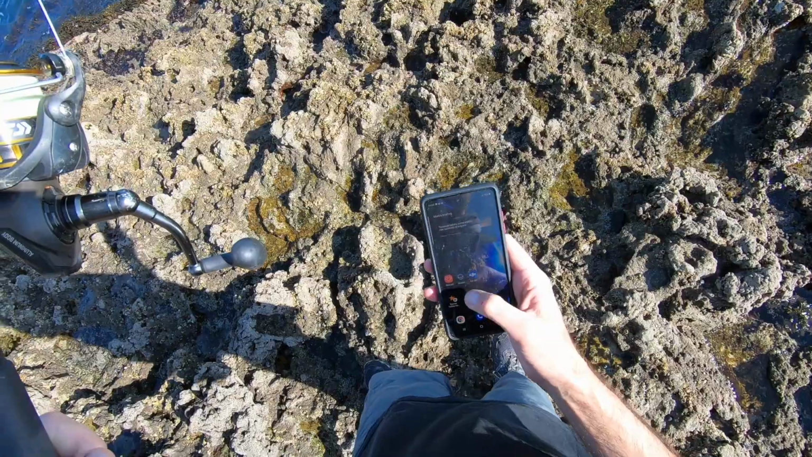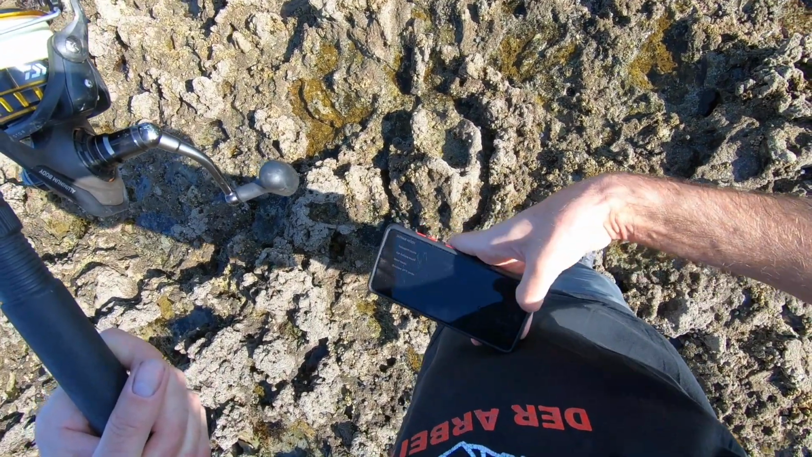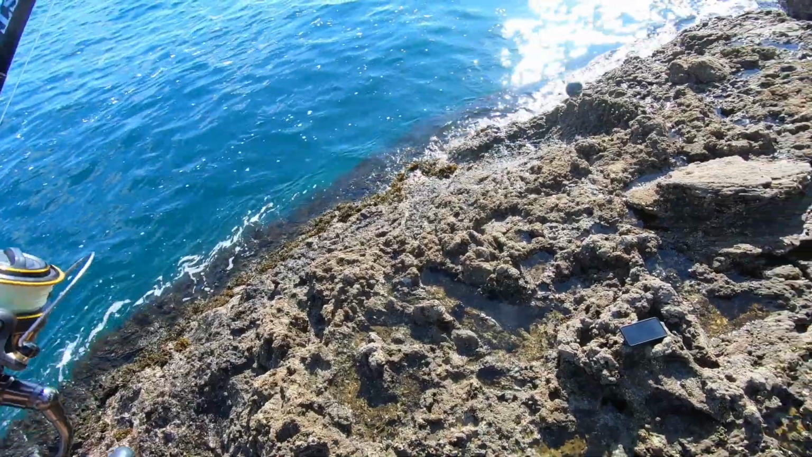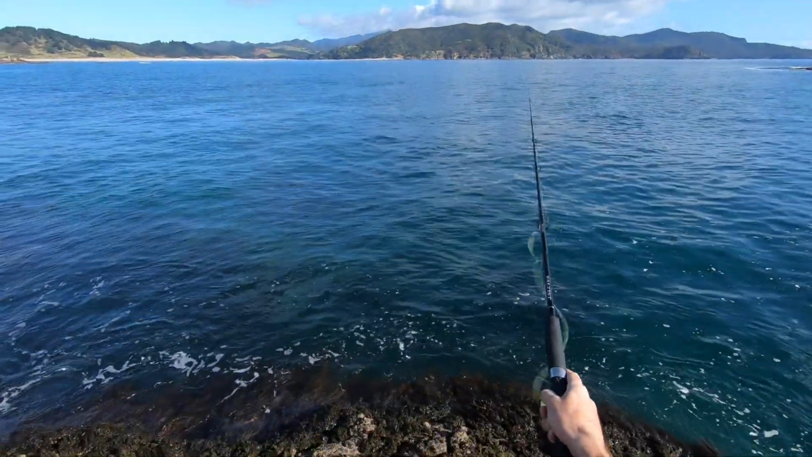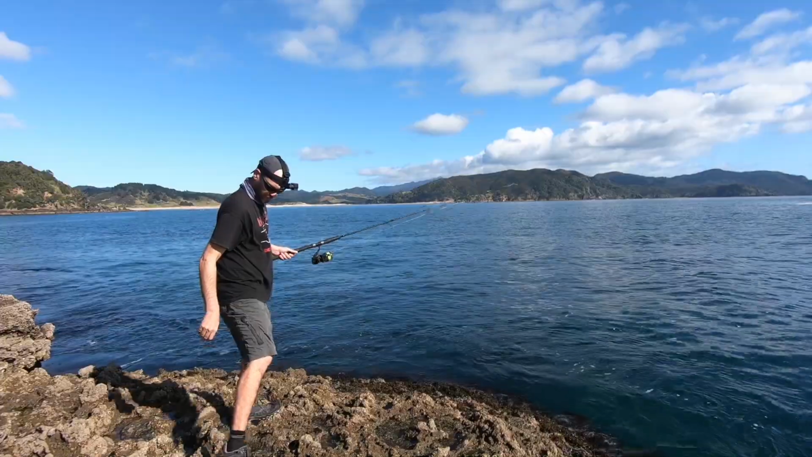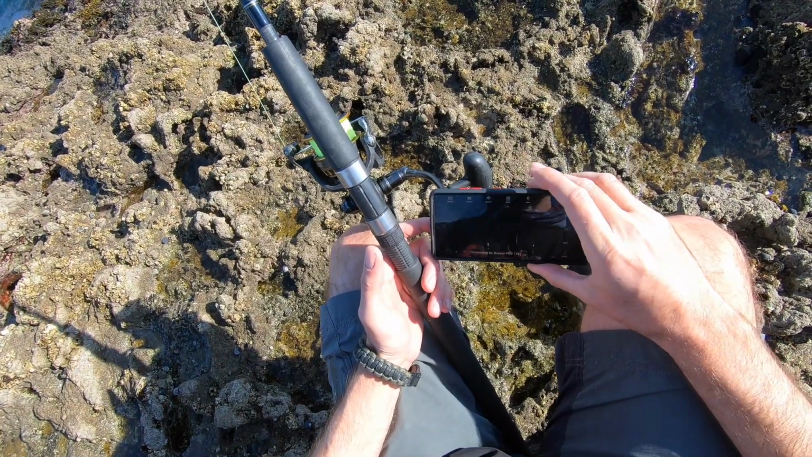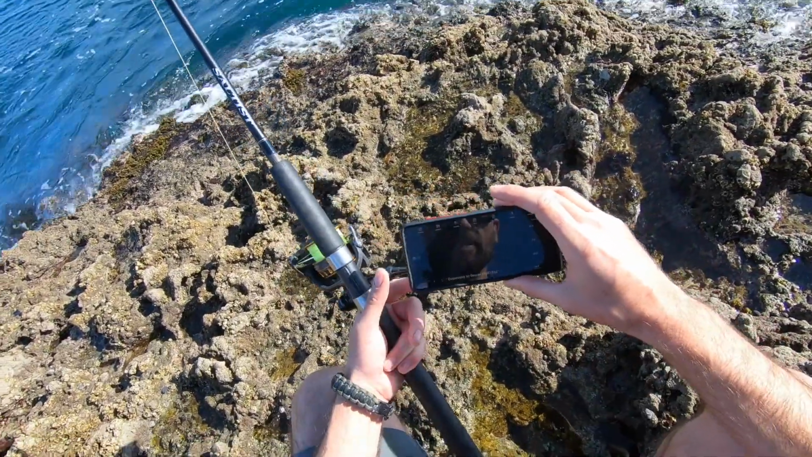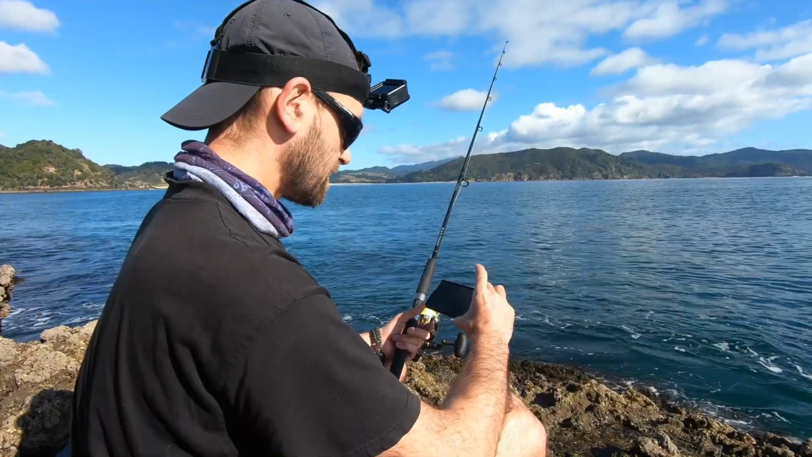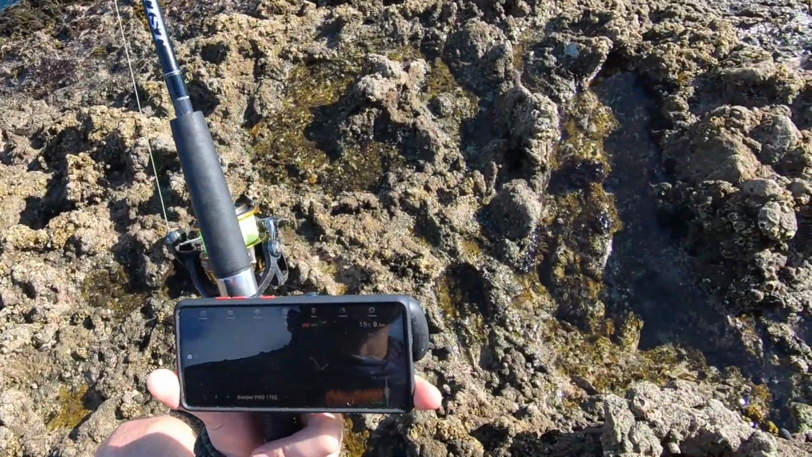So I'm just going to get my Deeper app on, standard mode, and give that a good cast. So that is about my casting distance, and it's searching for the Deeper, connecting to Deeper. Alright, so we're starting to get a reading now. We see it's 8 meters, and the bottom is actually pretty reefy here still.